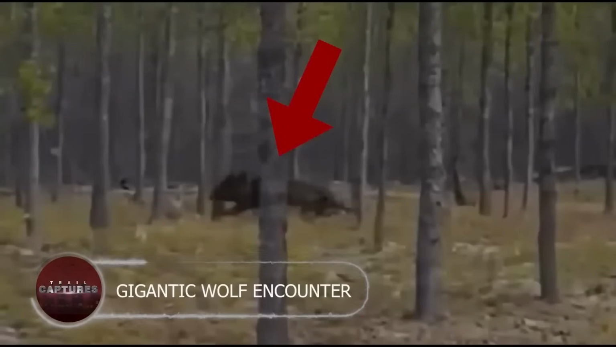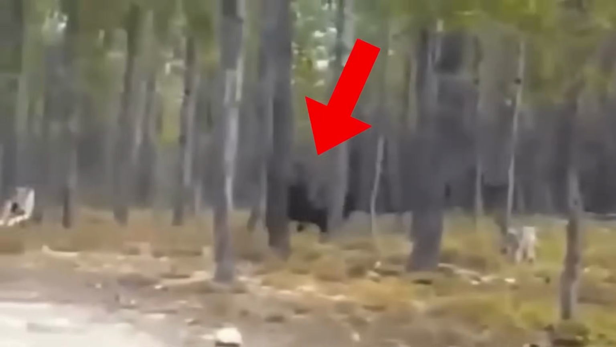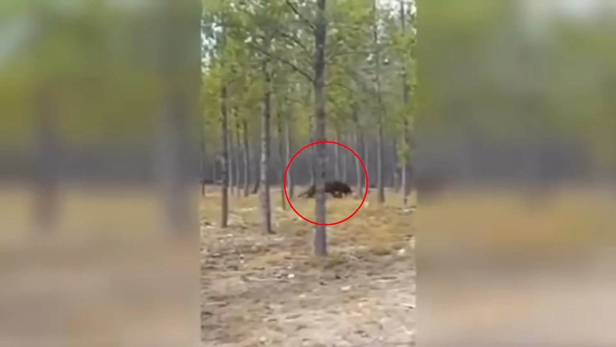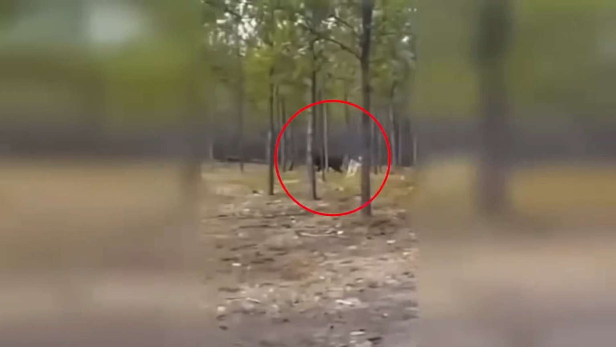Gigantic wolf encounter. Encountering a giant monster wolf is enough to send anyone fleeing in terror. Wolves rarely travel alone, and if you spot one of these colossal creatures, it's a clear sign that the pack is nearby. In a spine-chilling video, a fearless dog barks at the wolf.